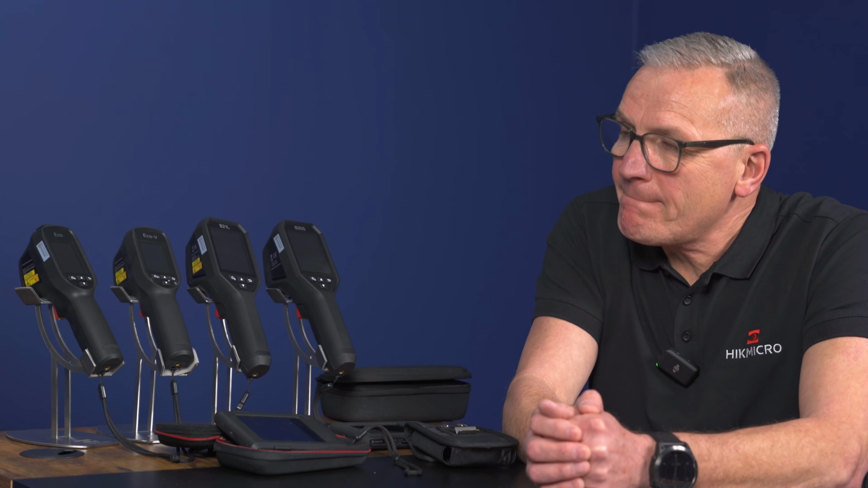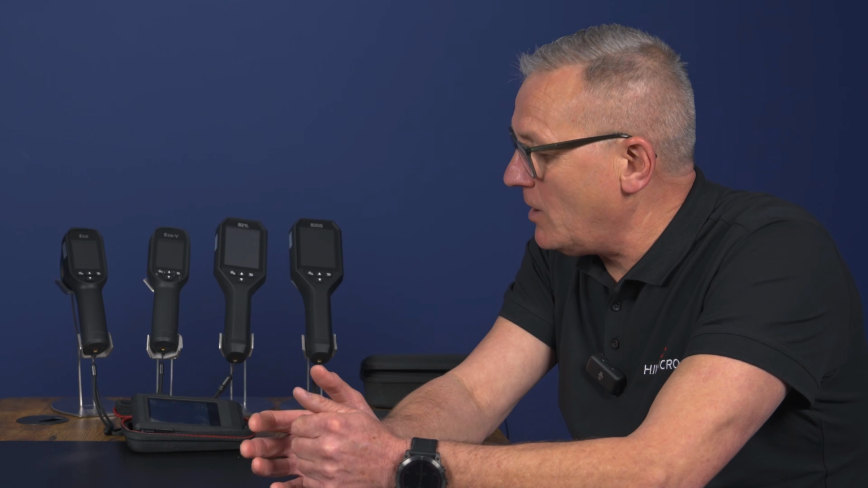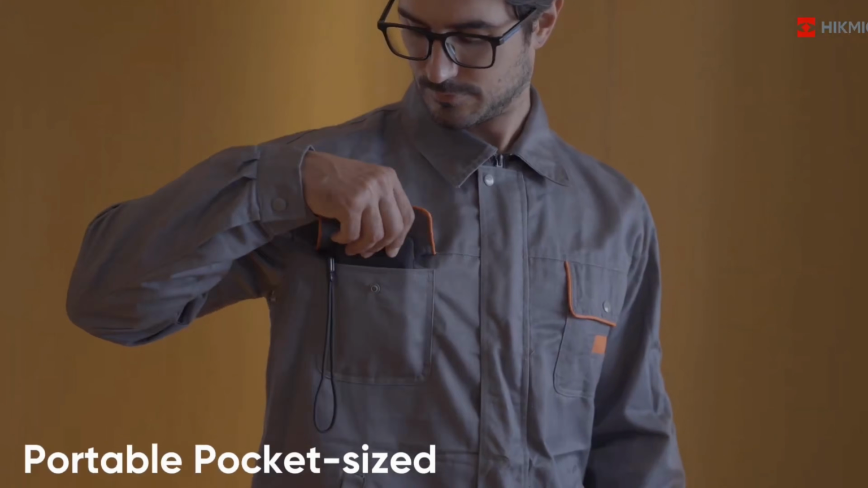So then talking about the PocketE, that's £200 more expensive than the ECO V, although it is still under £500. What kind of applications would you recommend it for? So on the PocketE, it's very much an engineer's friend out there as well, someone that's working in electronics, someone that wants that little bit more accuracy on temperature readings, but the functionality and the luxury of having something they could just put in their top pocket and walk around the factory.